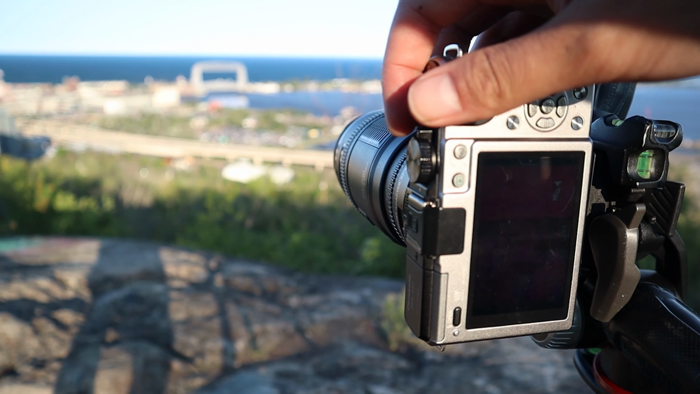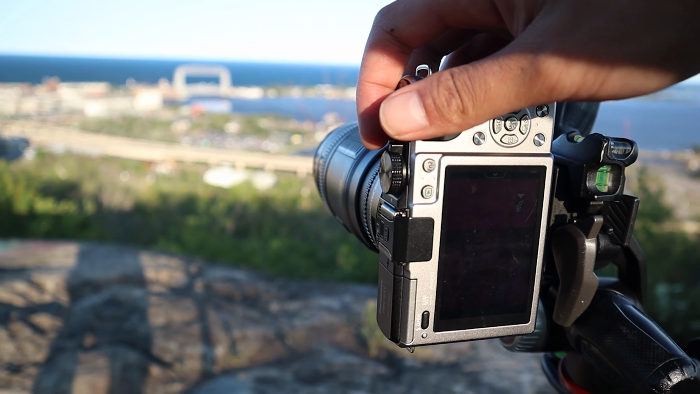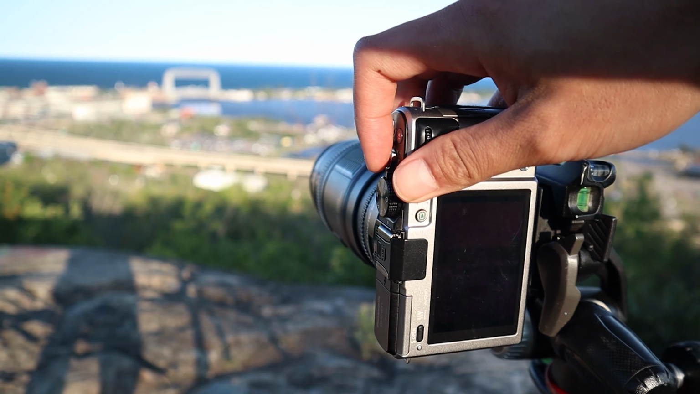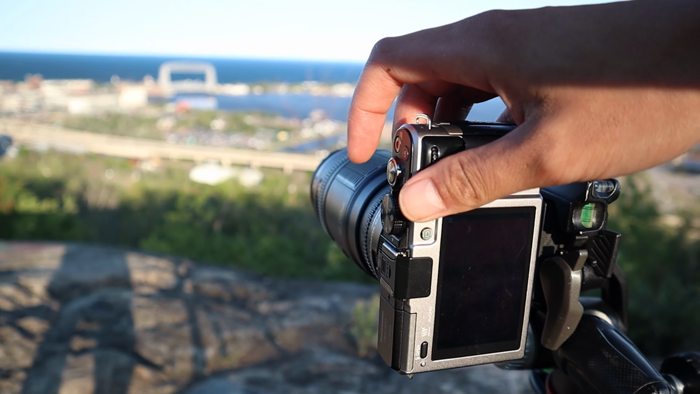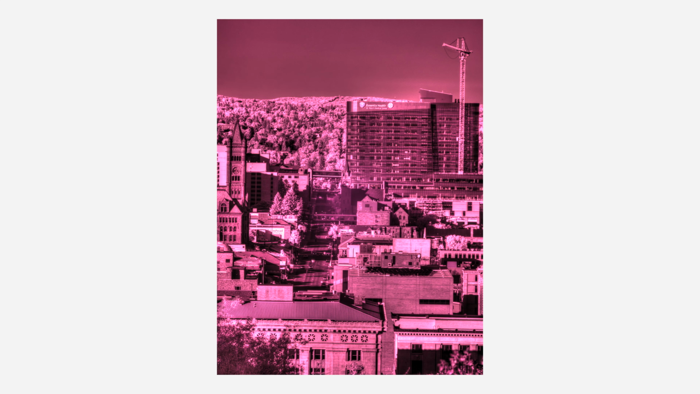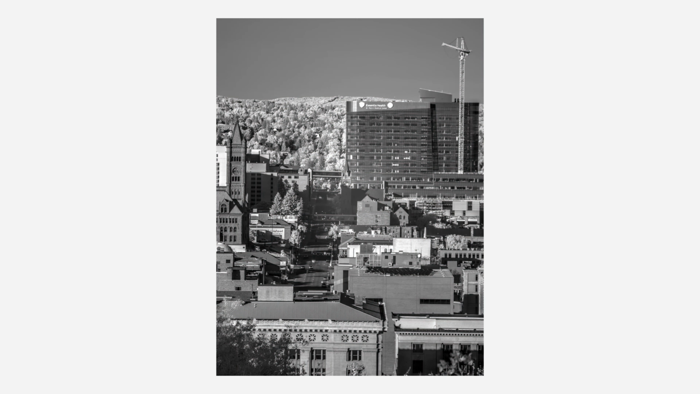So a lot of people put the focus with infrared photography on landscapes, rivers, foliage, skies, things of that nature, but I would encourage you to take full advantage of the fact that infrared cuts through atmospheric haze as well. So don't be afraid to use your telephoto lens and zoom in just a little bit.